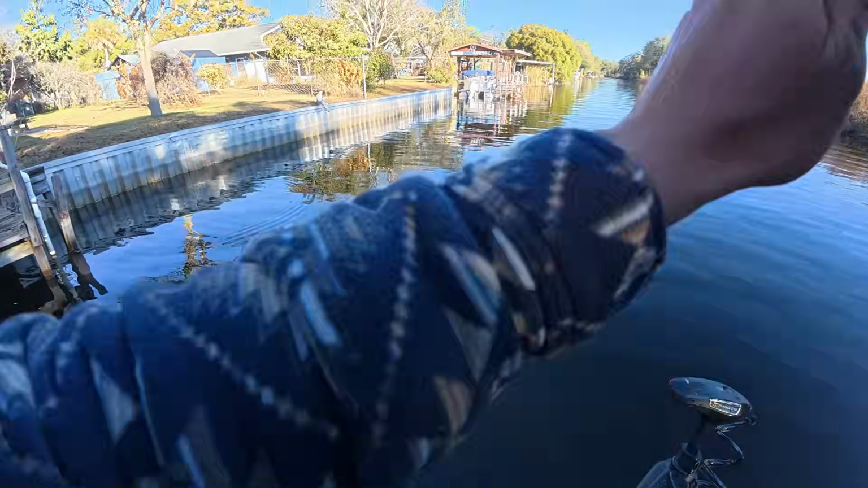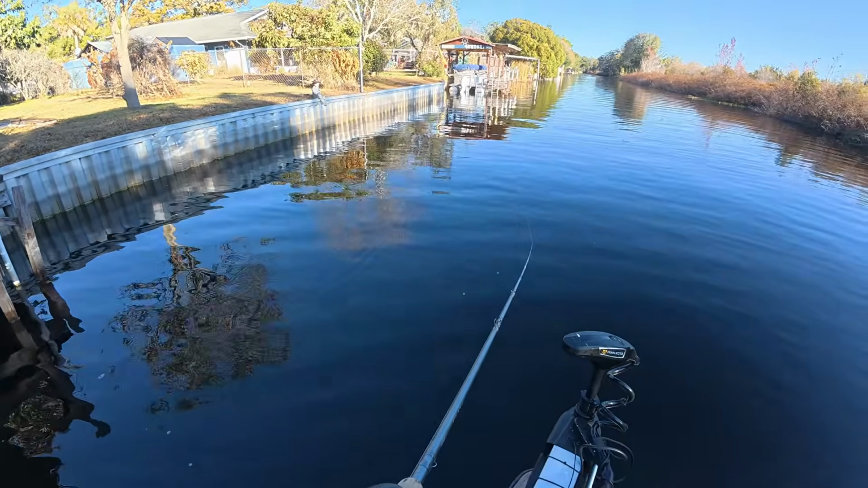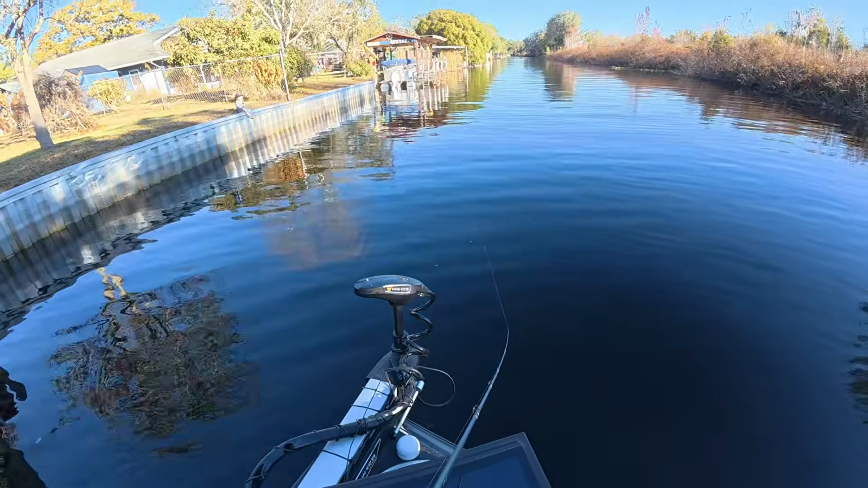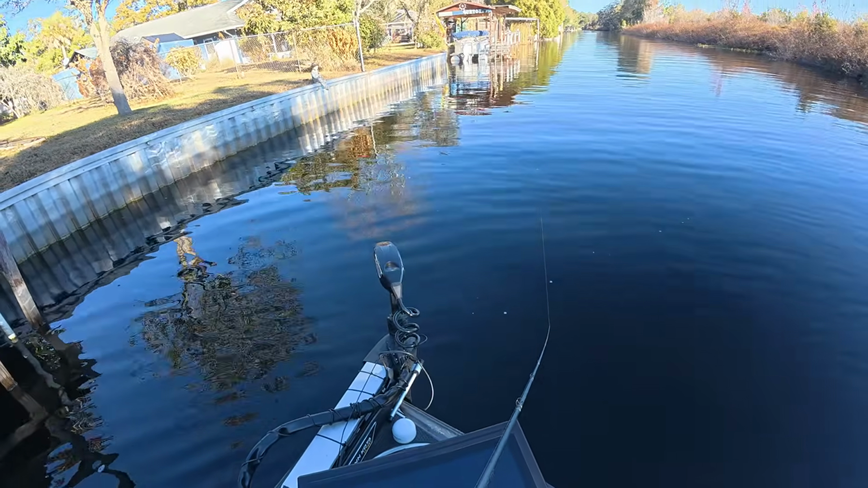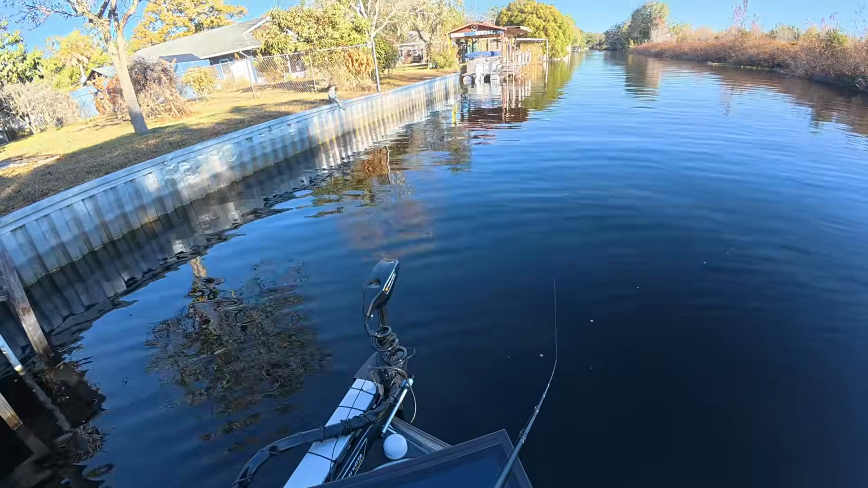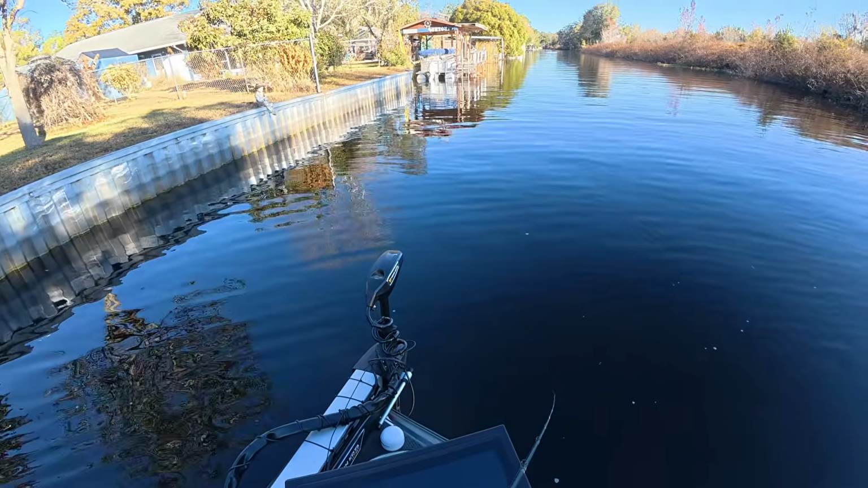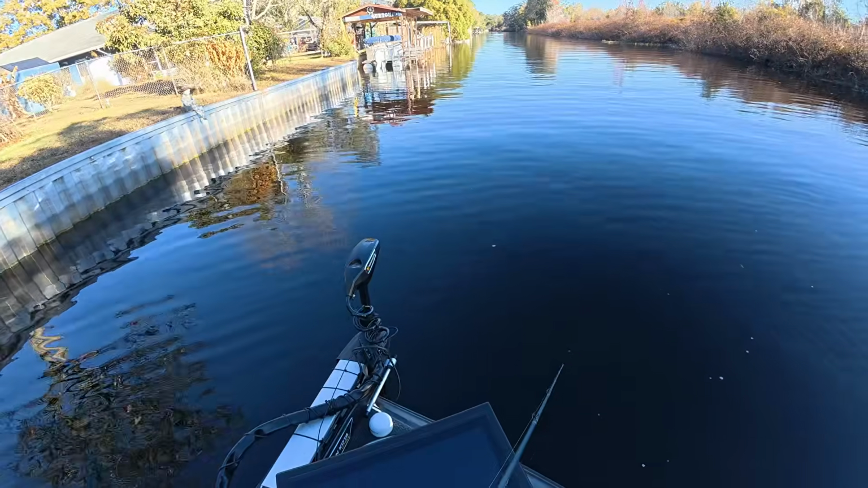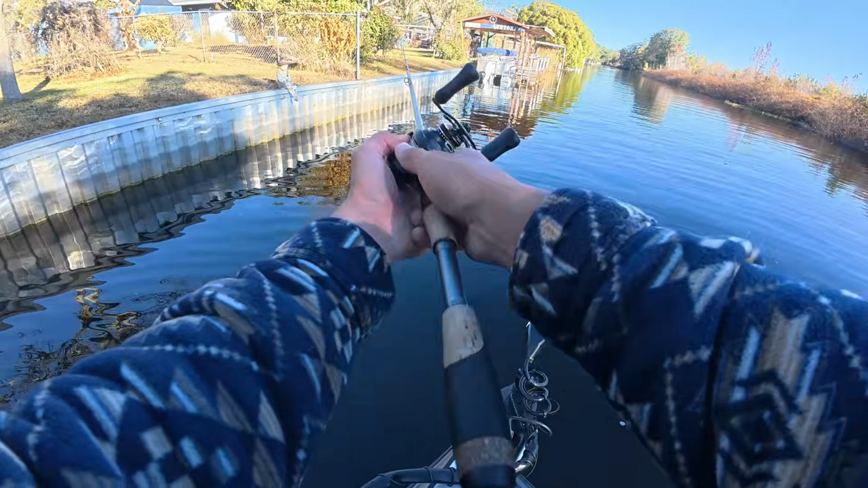You can also just wind it slow, flat-sided crankbait, just any staple for really cold water. I don't know that any of these bass that are alive in this lake have ever seen water this cold. It's about 50 degrees idling in here. In practice, it was like 47, 48, unbelievably cold for Florida bass.